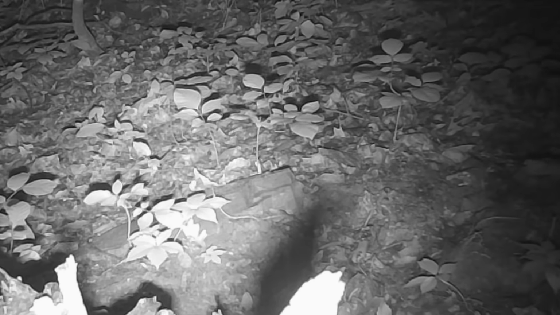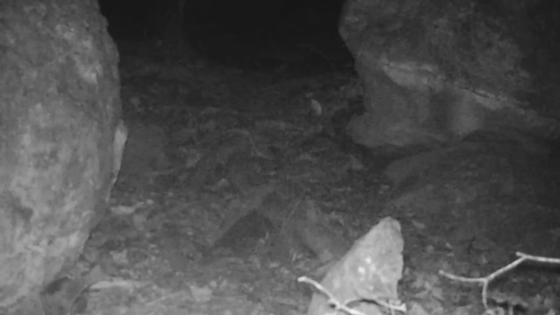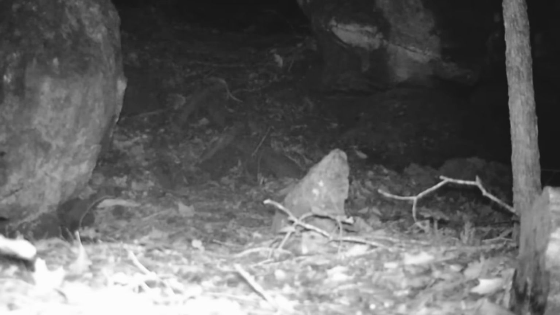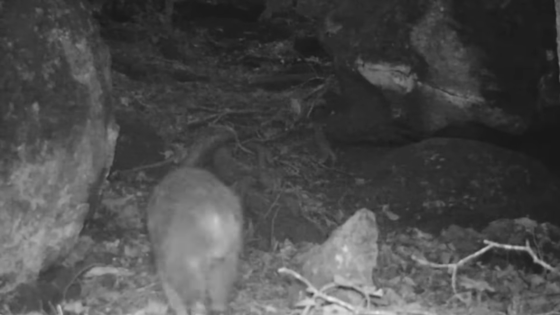Coon down at the stump passing through. At the cut, little possum working his way around. And the coon's just moving through. Coming and a-going.